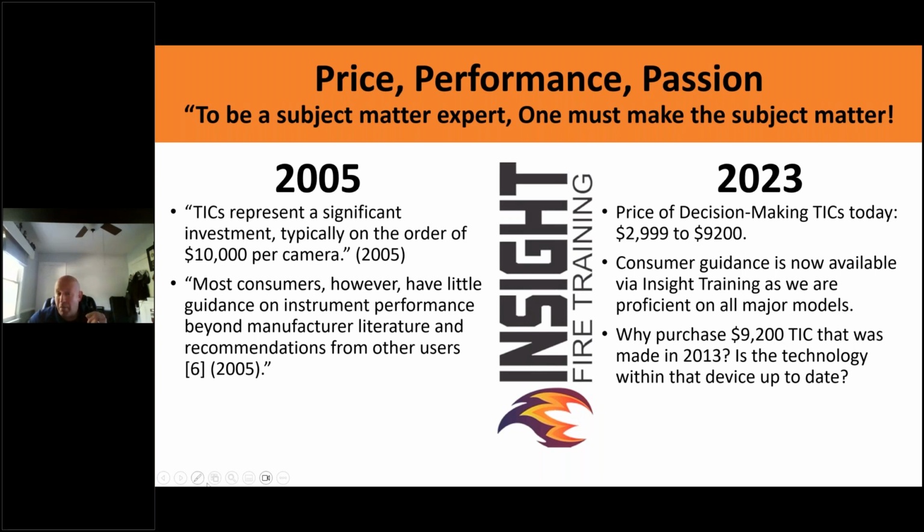Your department needs to understand that about every 5 years, you probably need to buy cameras and you need to invest money in buying batteries, because every fire department ruins batteries. You can look up our maintenance article on our website. It tells you how not to ruin batteries.